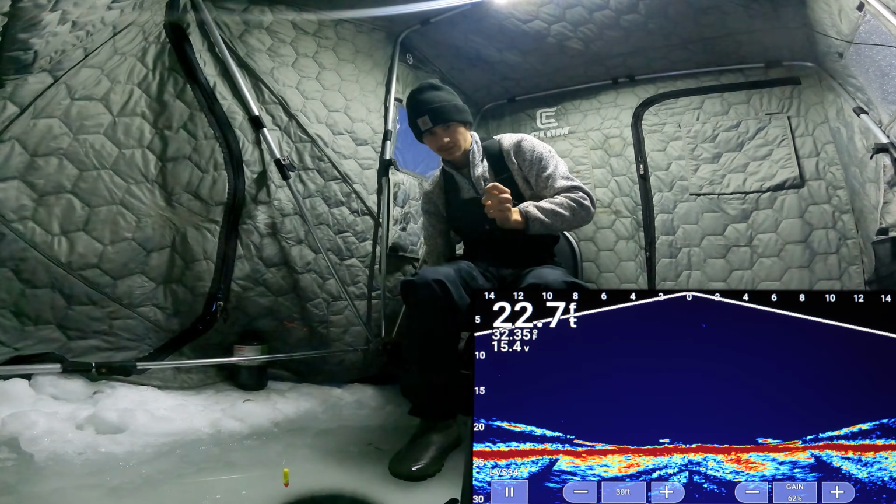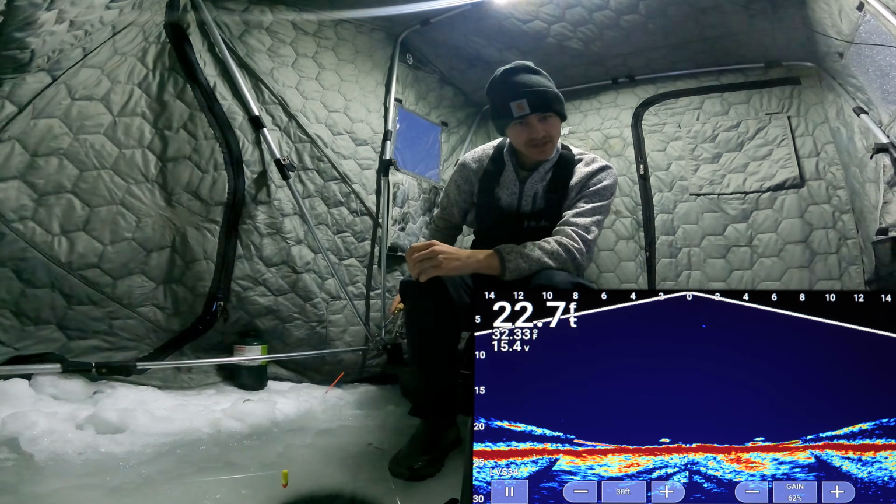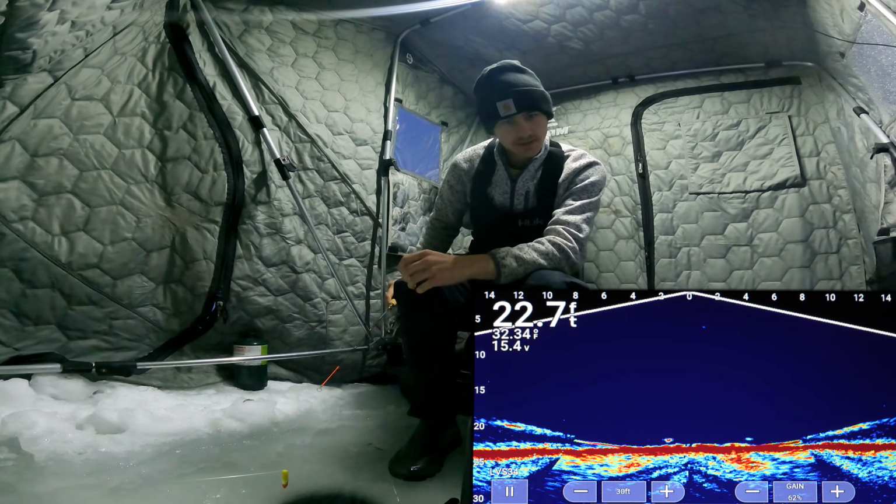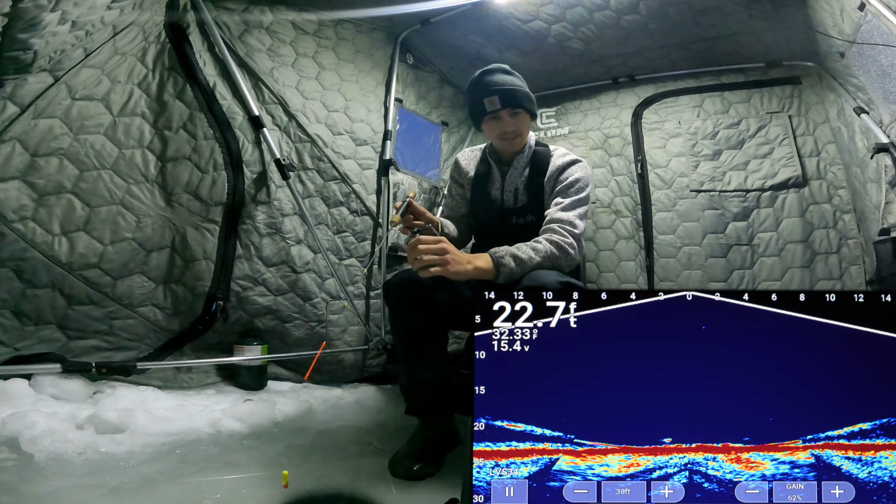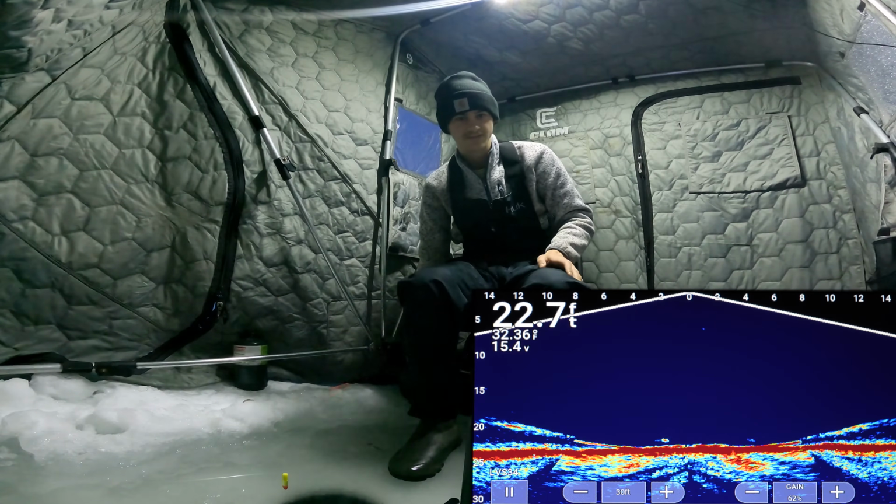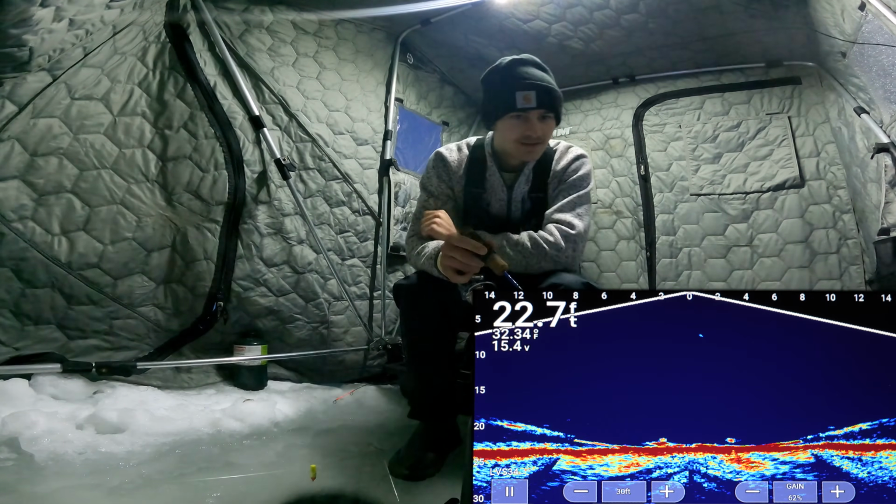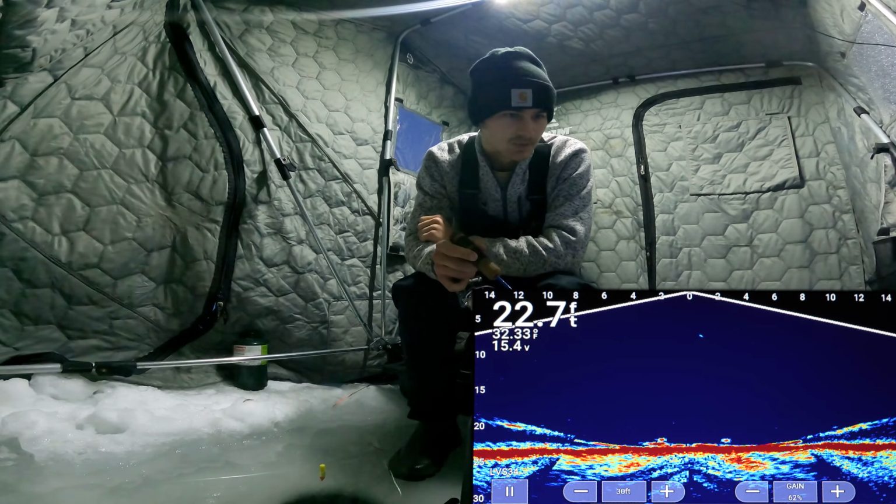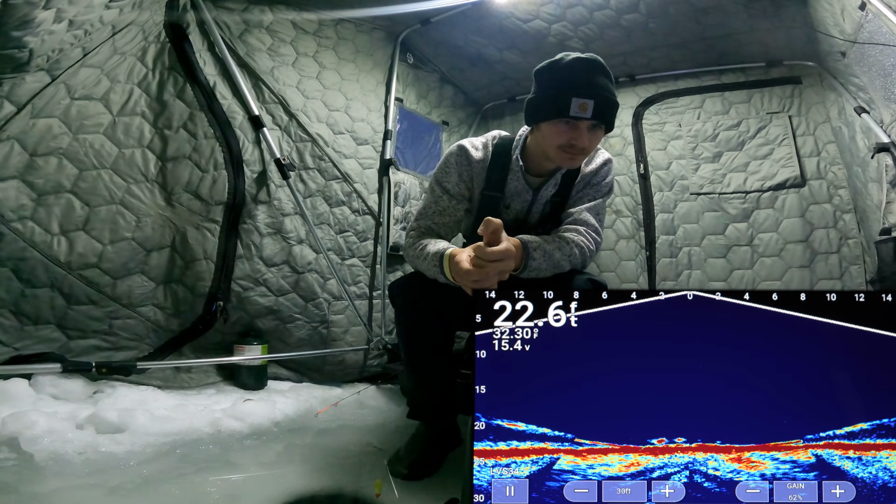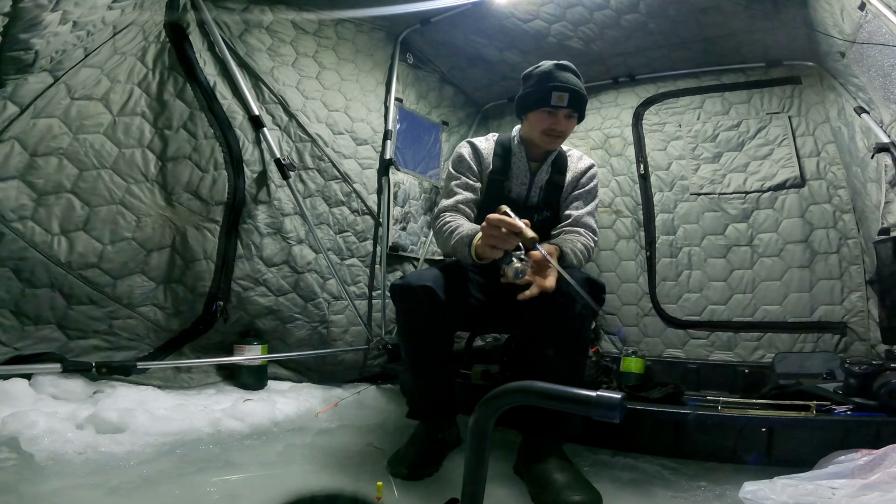Oh, something big's under my dead stick bait right there. It just made its way across the bottom. Is he going for my fathead? There's a big fish down there. Where is he going? Yeah, it's a nice fish. Pike or a walleye, I'm not sure which one yet. He's right on it. Oh. Yep, he ate it.